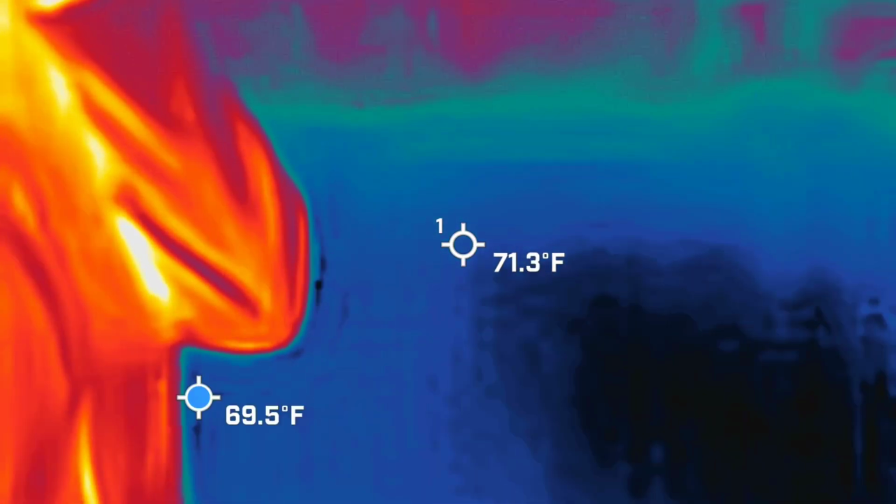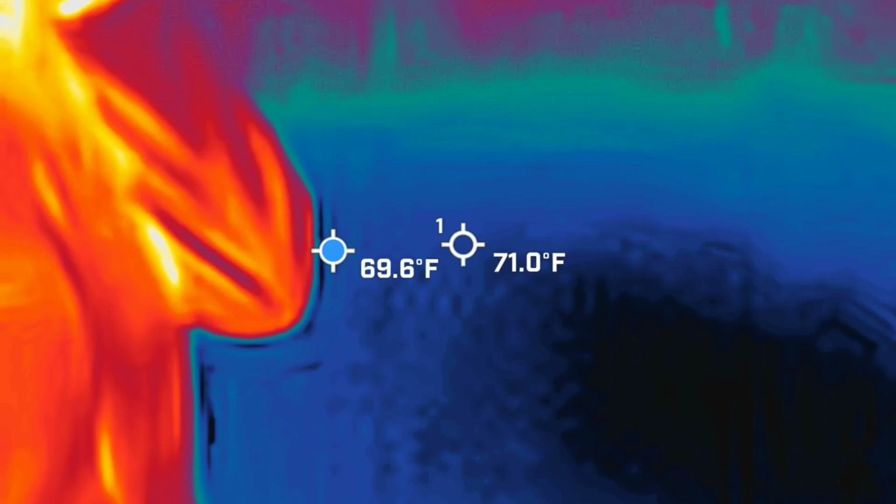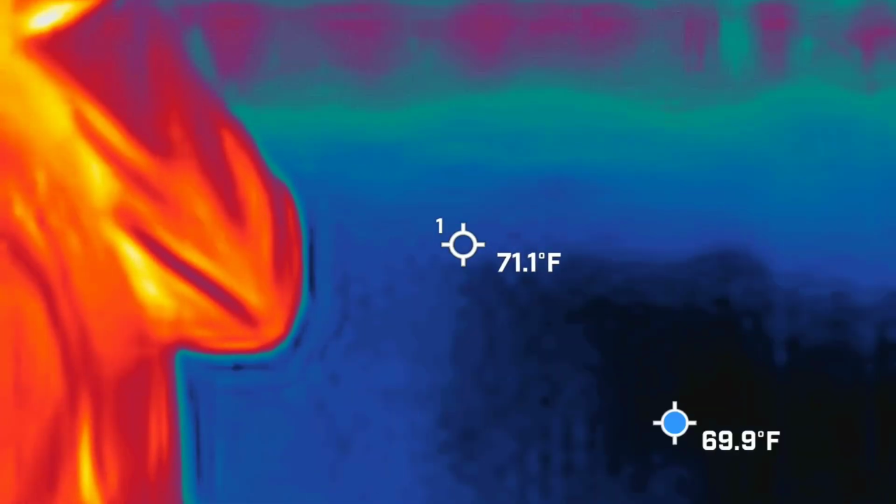But with your camera, it's not always a real-time find. It's usually going through the media the next day.